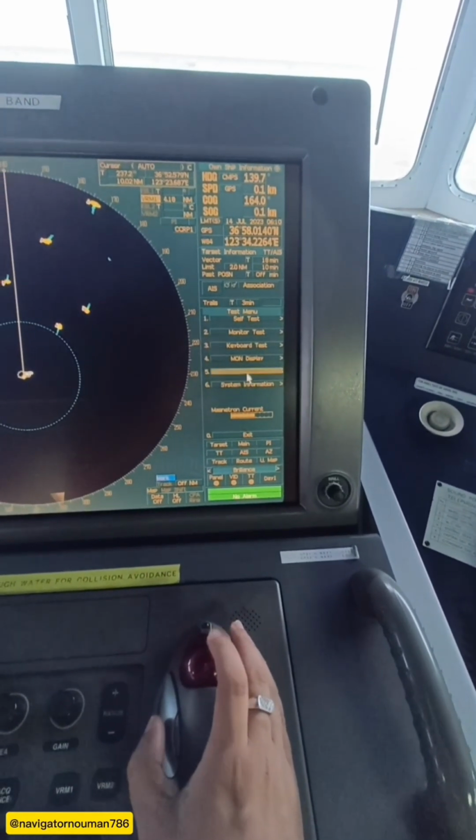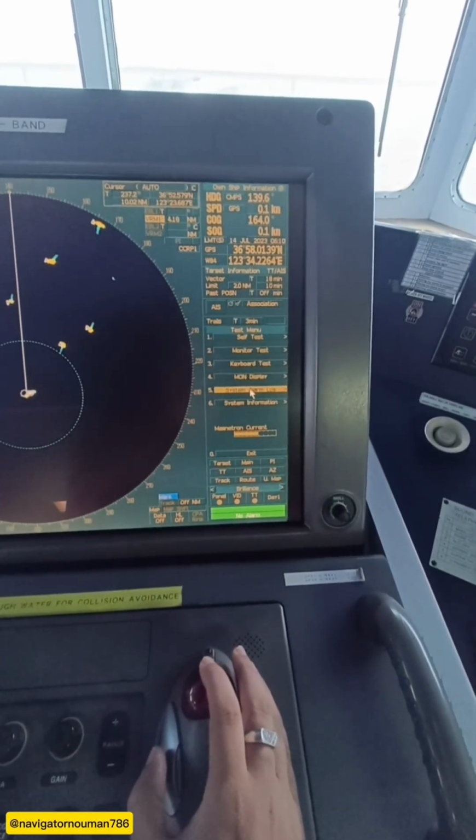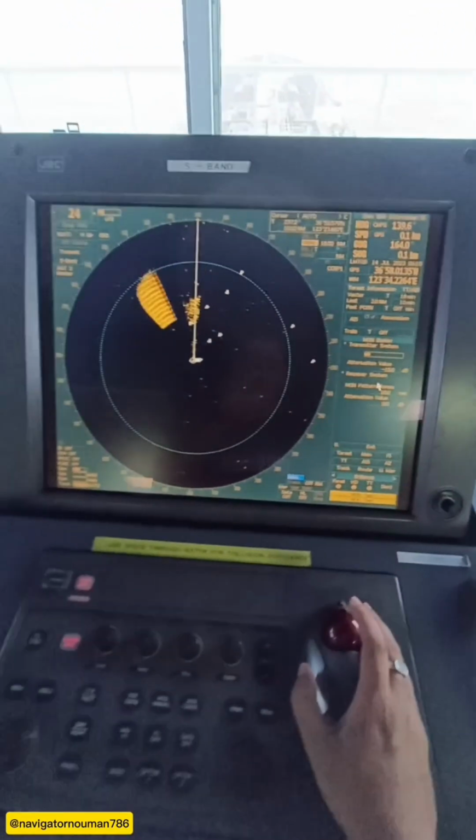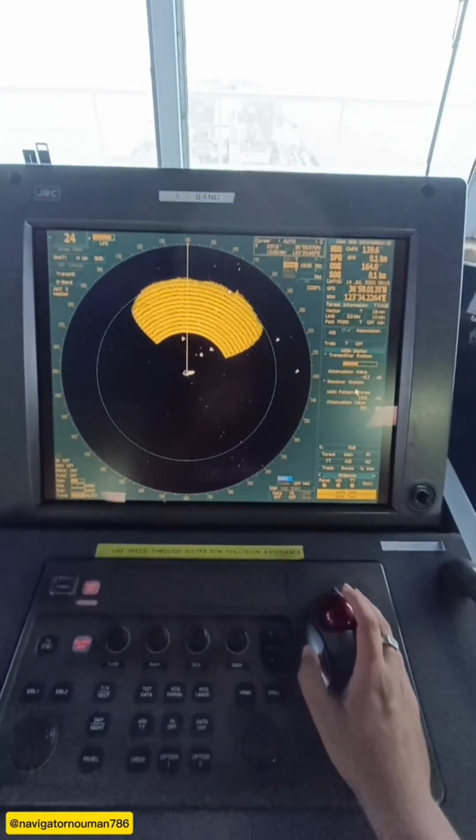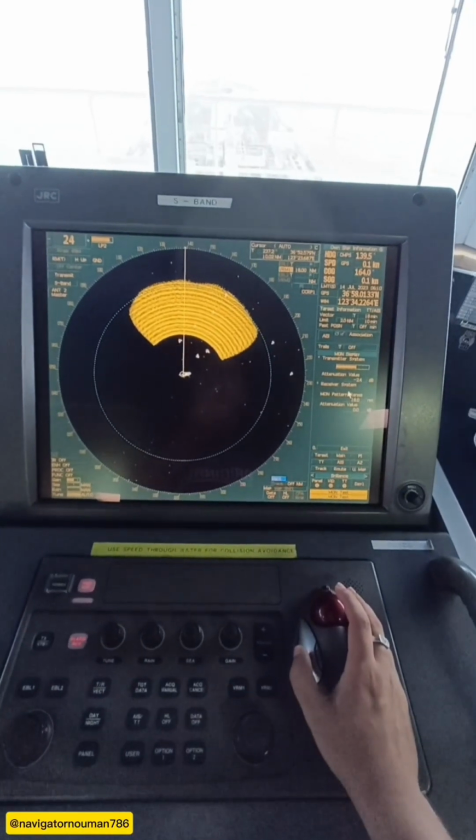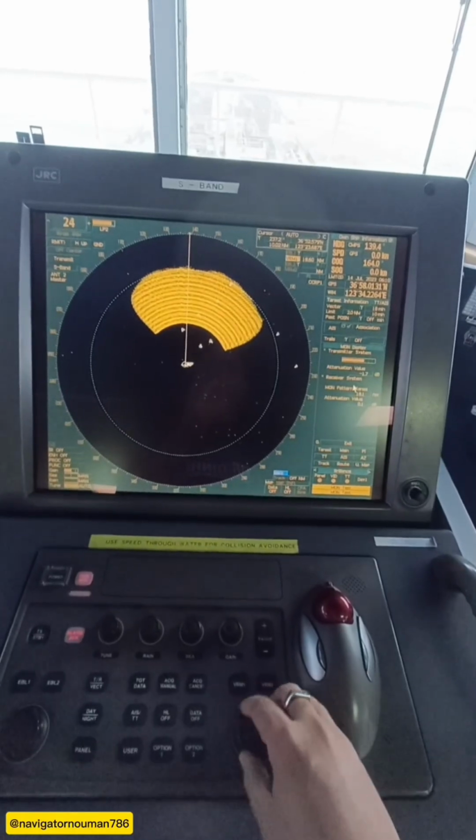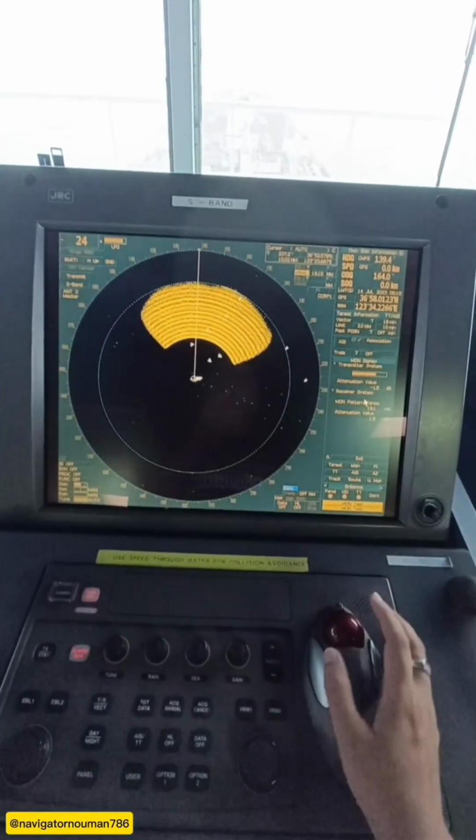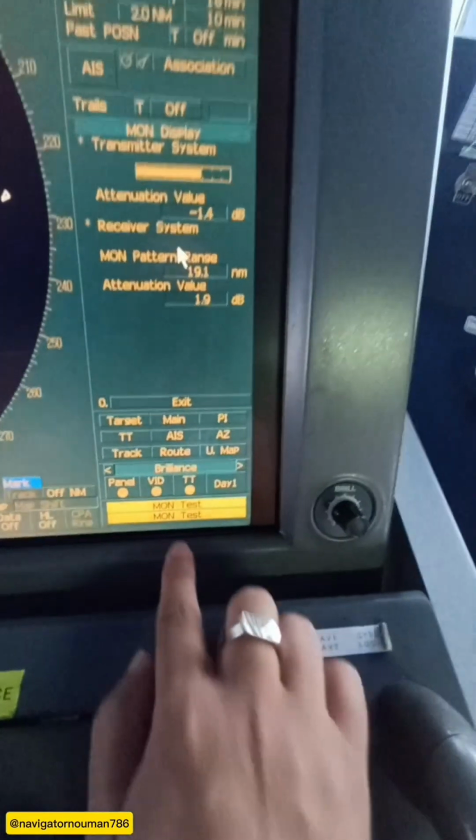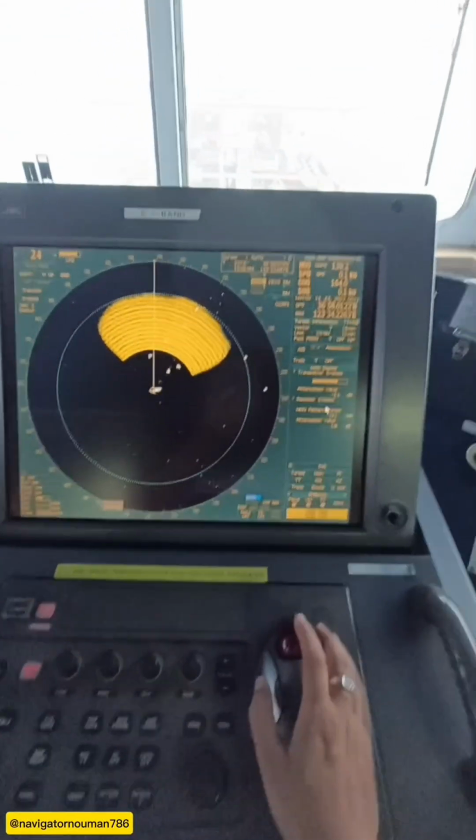In the test menu we have a lot of options. Here one option is monitor display. You can see the monitor display, so we will click it. As soon as you click the monitor display, this radar screen will go to 24 miles range, and it will show you the pattern. Also, here it is written monitor test, which means the radar is doing the performance test.